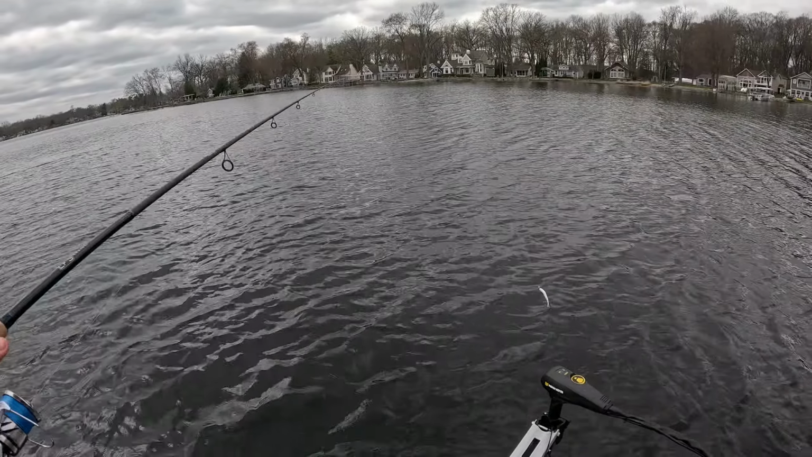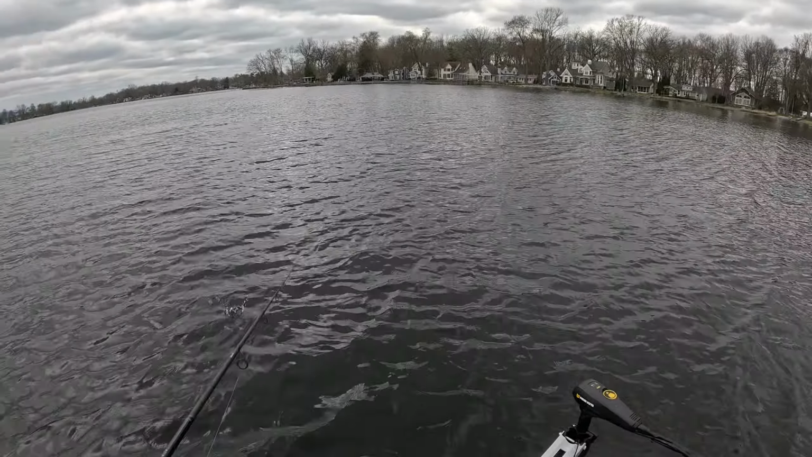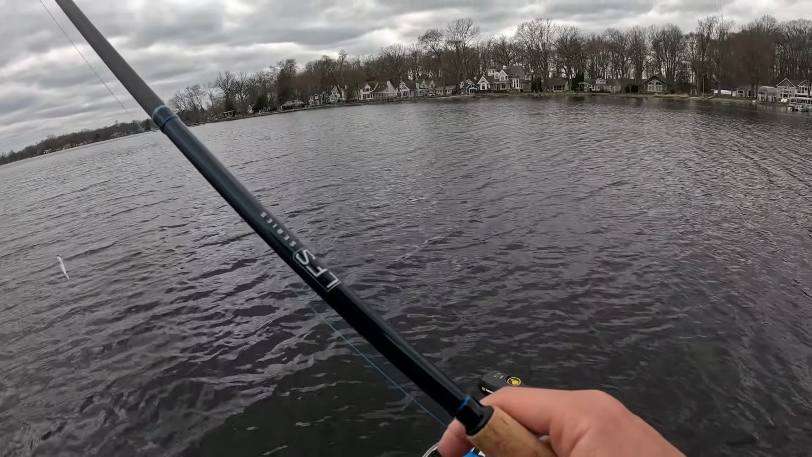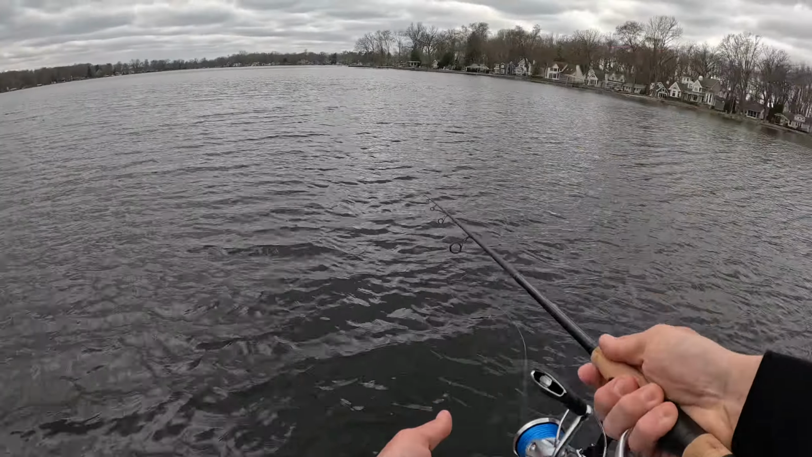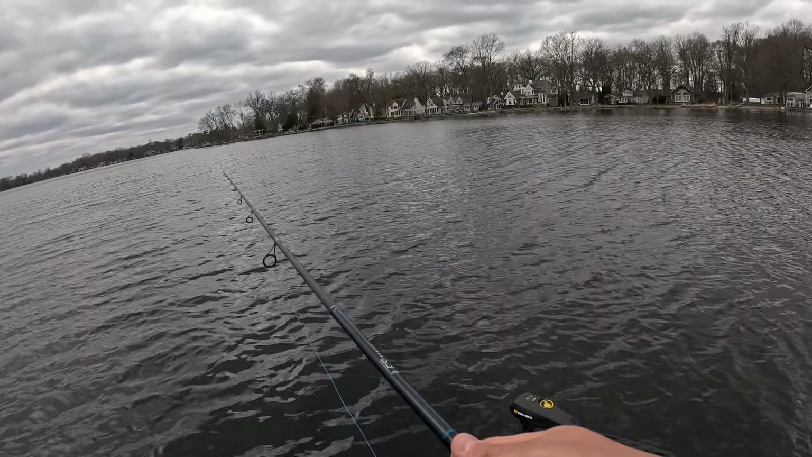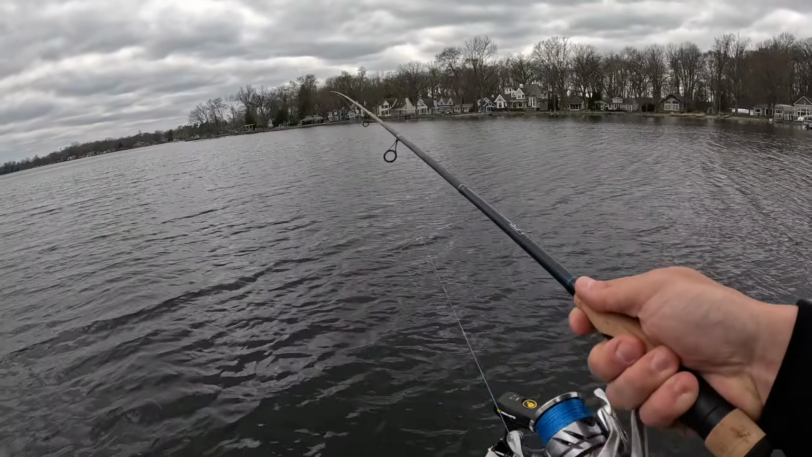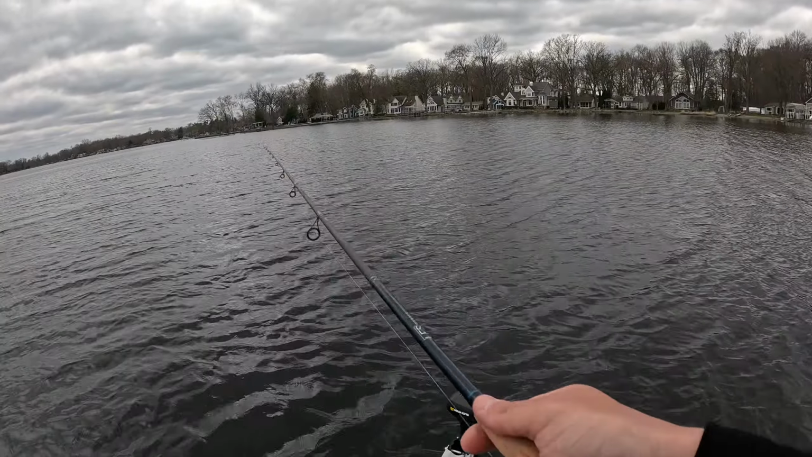But like I said earlier, I'm literally just trying to use this as Livescope practice right now. I don't eat crappie. I think they're a ton of fun to catch. But right now when they're all schooled up like this, it really is like shooting fish in a barrel. So I'm trying to use this opportunity to get a little bit better on the Livescope, practice seeing my bait fall down and trying to work it. But this doesn't require much skill.